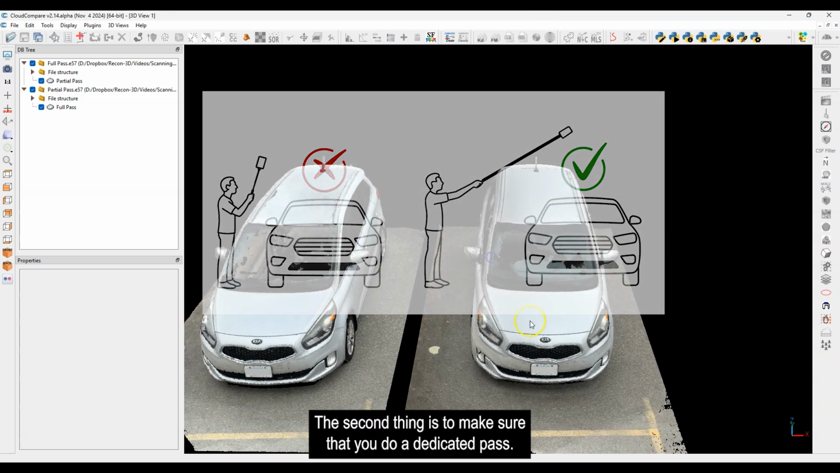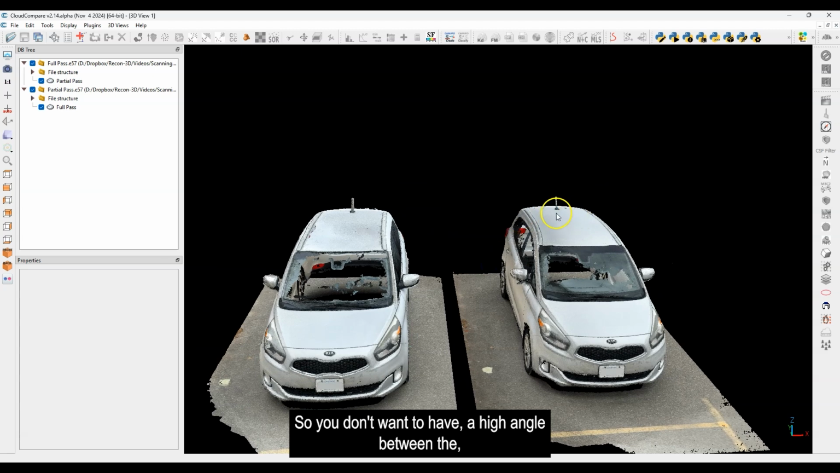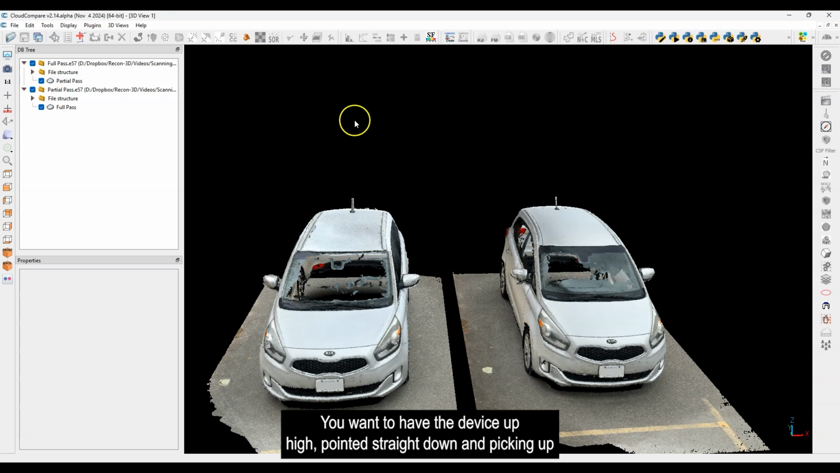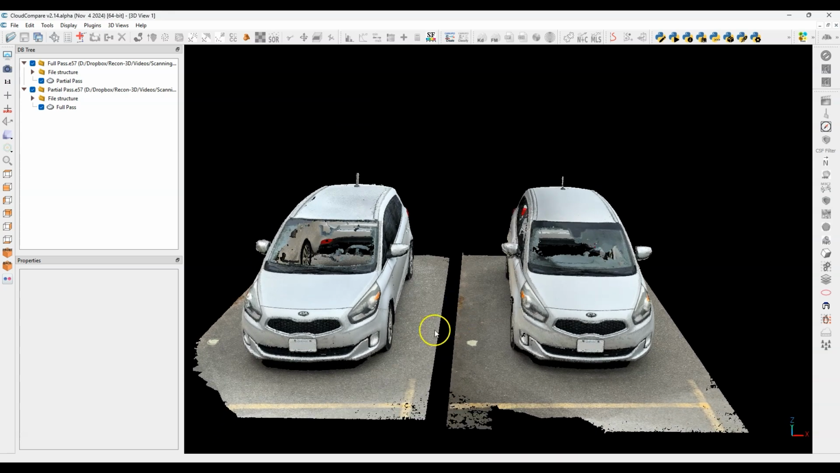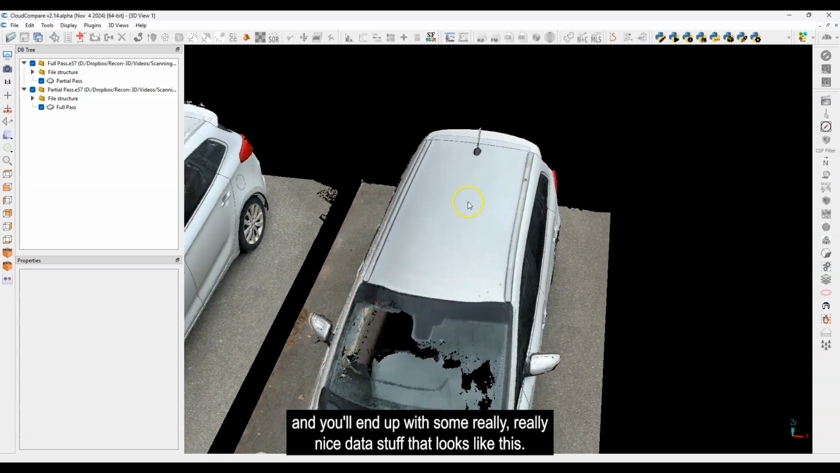The second thing is to make sure that you do a dedicated pass. You don't want a shallow angle between the sensor and the roof, so you don't want to be holding it pointing across the vehicle. You want to have the device up high, pointed straight down, and picking up the roof. It's helpful to have a selfie stick and keep yourself maybe 6 feet away or so, and you'll end up with some really nice data, stuff that looks like this.